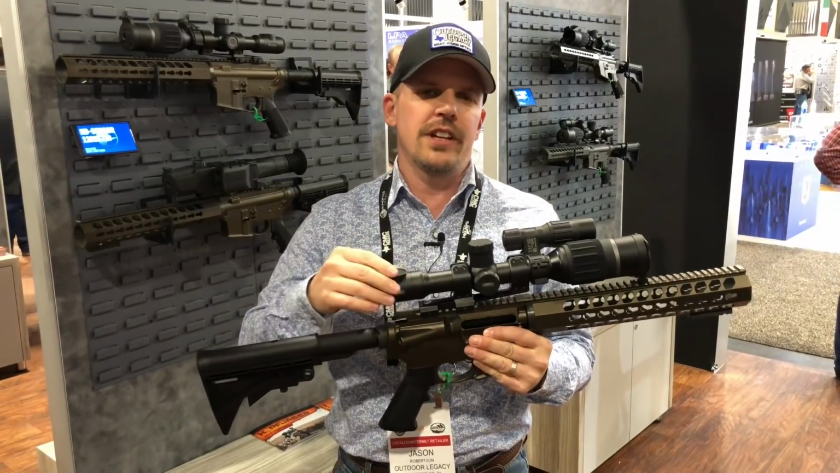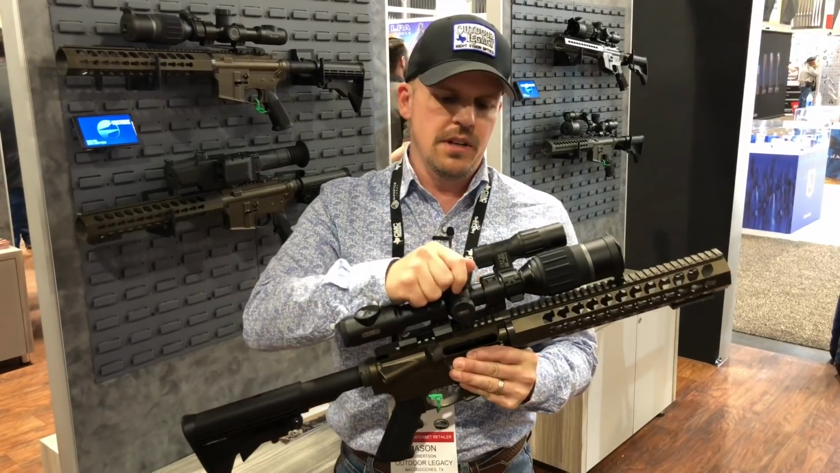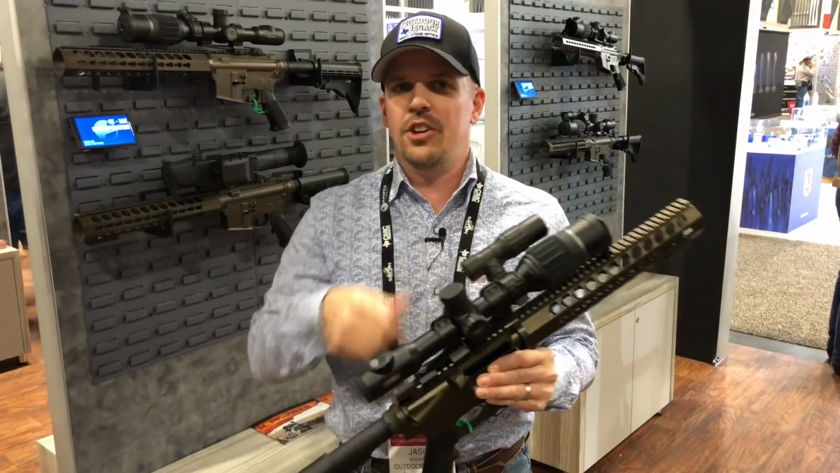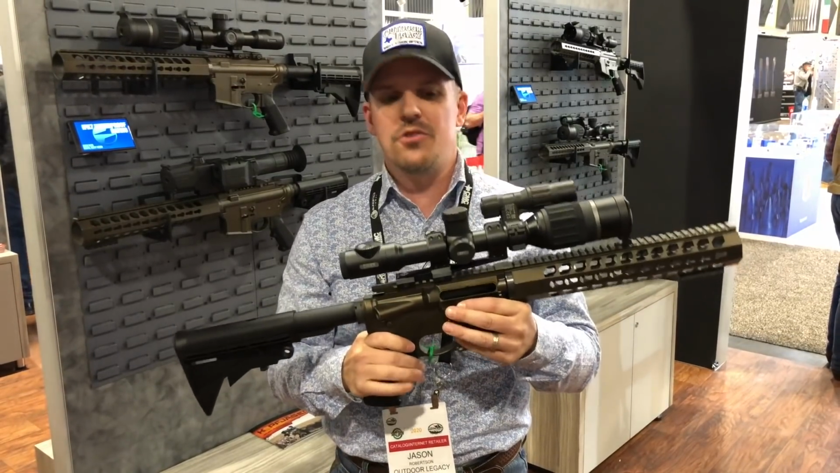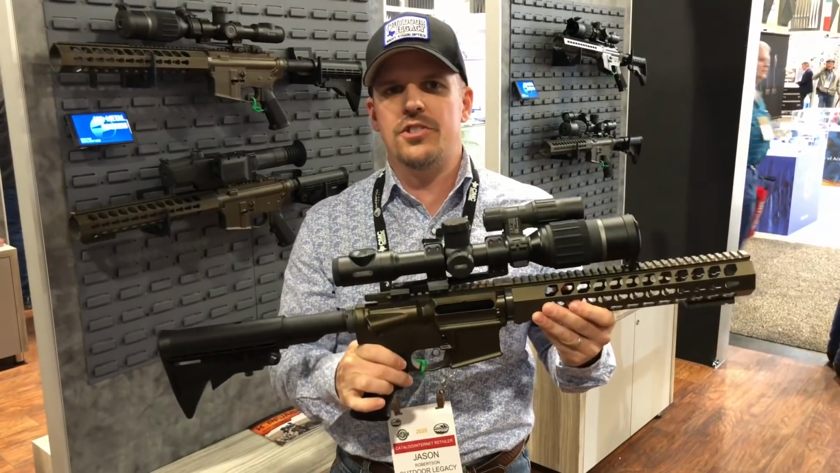It's got the internal video recording, the smartphone app, the APS battery system that's underneath the cap, all that right here in this unit. Gonna retail for $1,195, $1,200. This is gonna be a great unit, and we will be reviewing these on the show as soon as they're available.